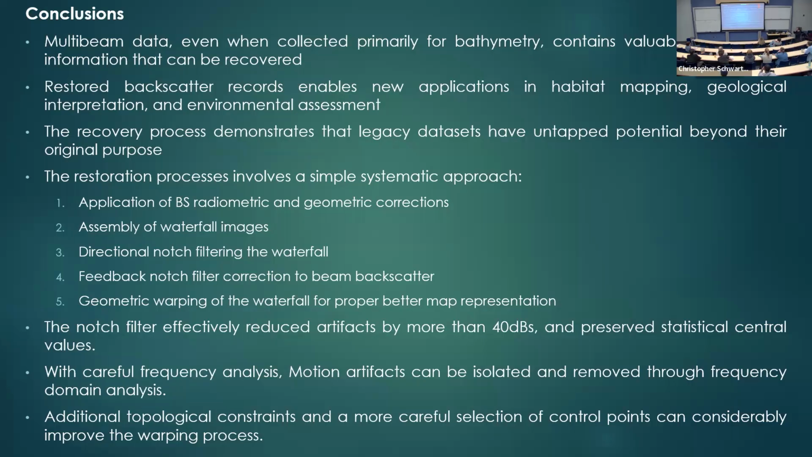And the recovery process demonstrates that legacy data sets have untapped potential beyond their original purpose. It's a logical conclusion, but sometimes we forget. And the restoration process is very simple.